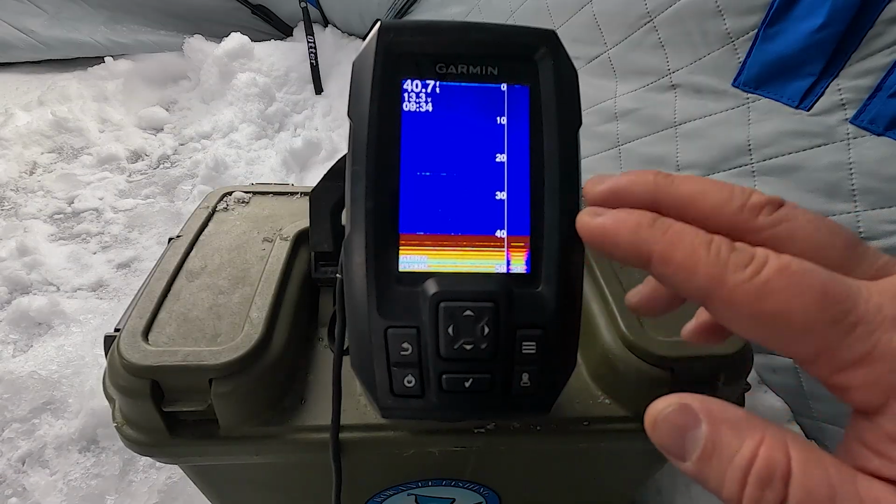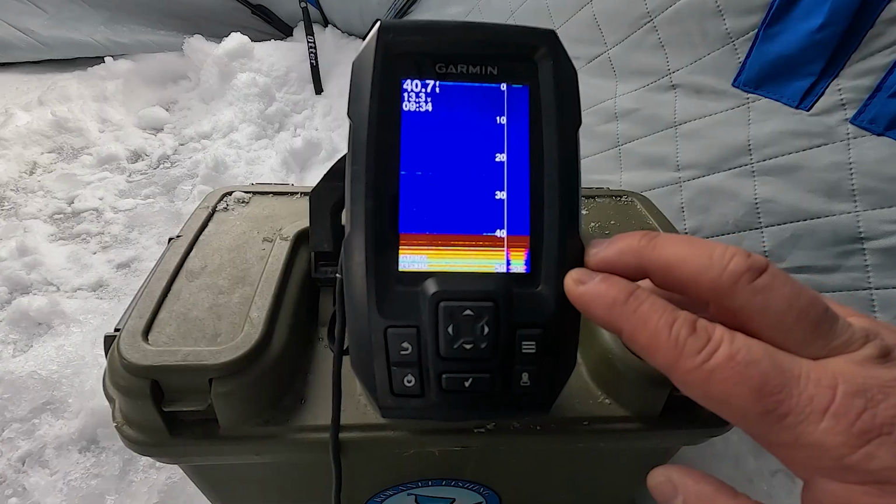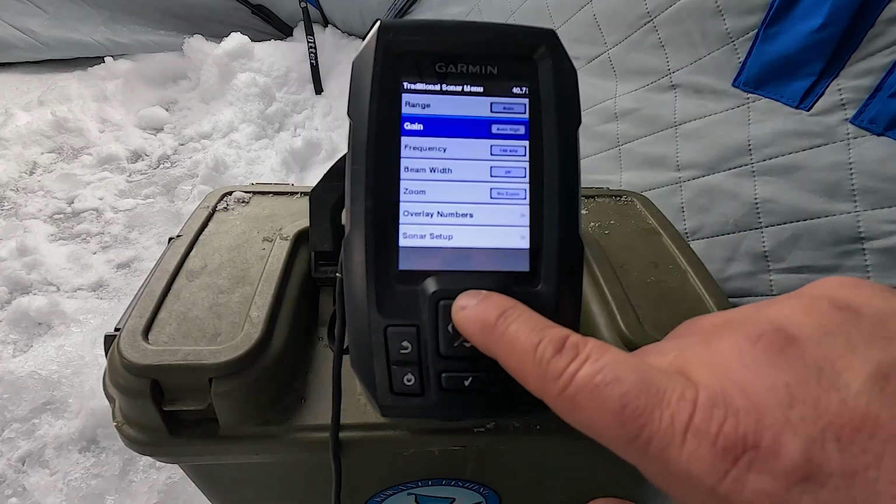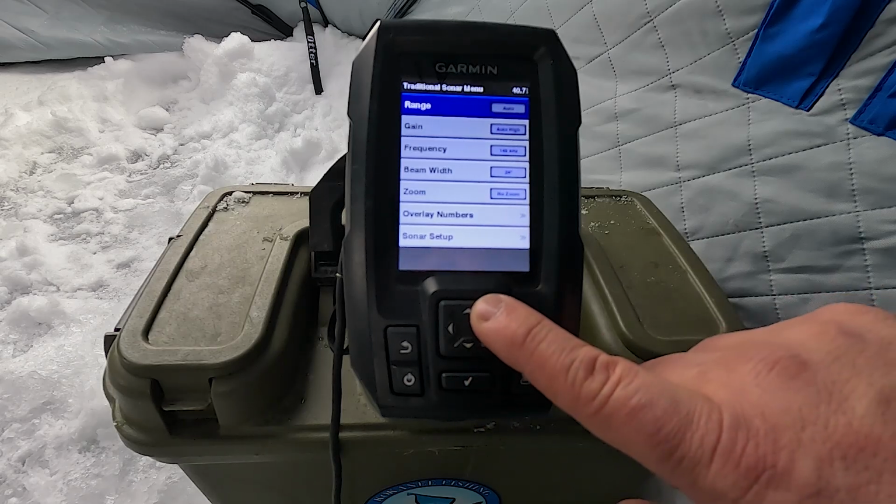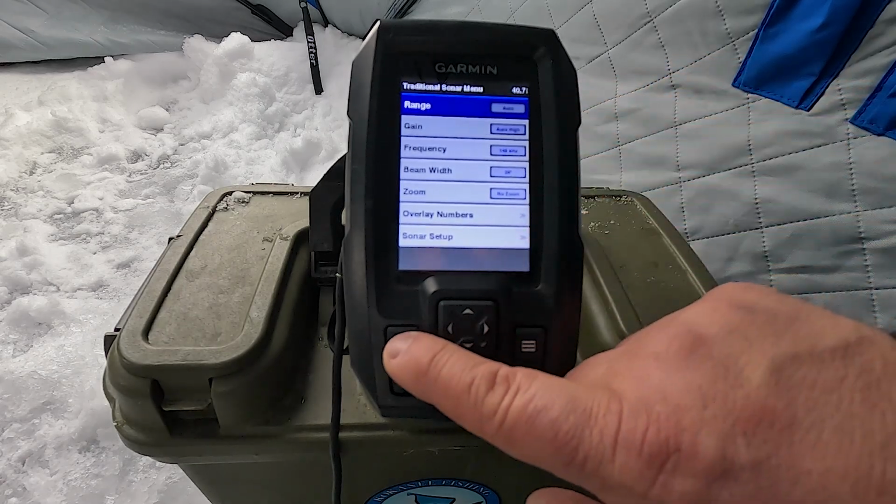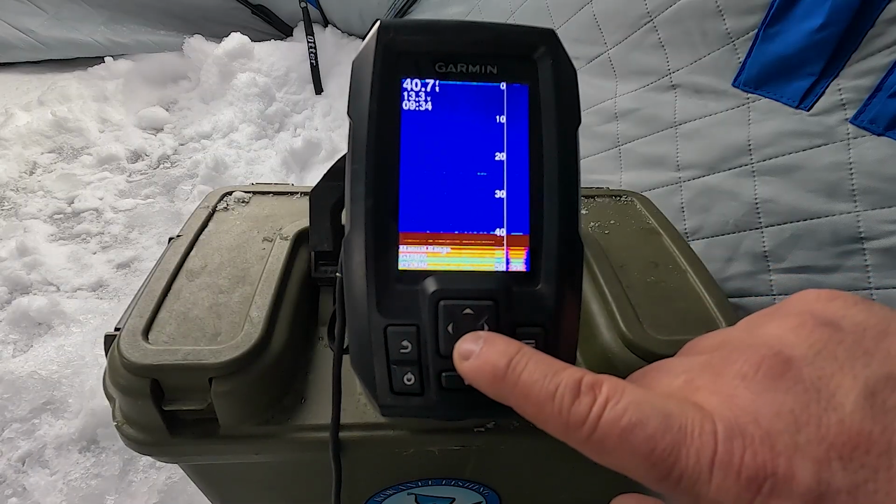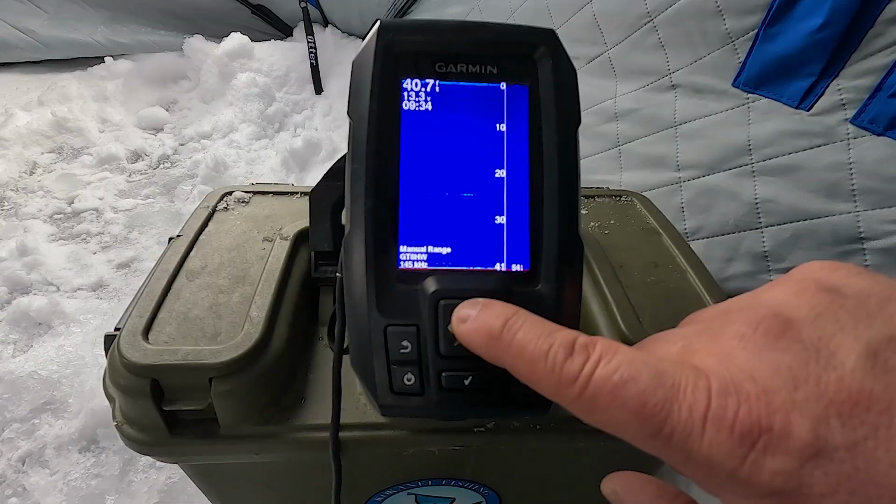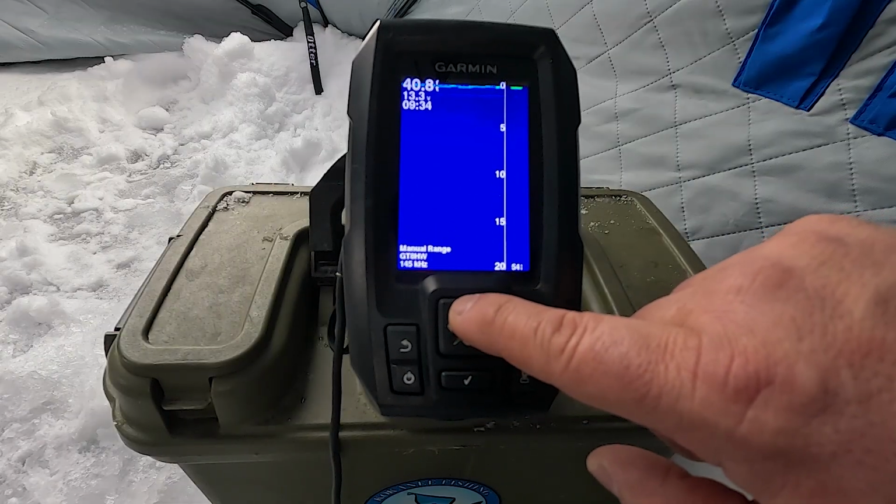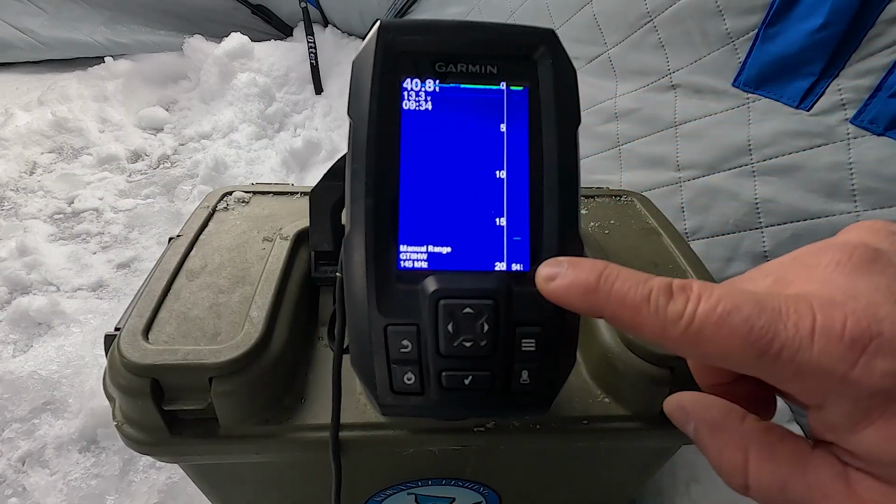Most of the time when I'm fishing, I like to have my zoom on manual. When you turn the Striker 4 on, it'll automatically go to automatic range. This is the range setting here. So what I like to do, press the back button, you just use these cursor keys and it puts you in manual mode right away. So if you want to zoom in, you can quickly zoom in, and then you're looking at the top 20 feet of the water column.